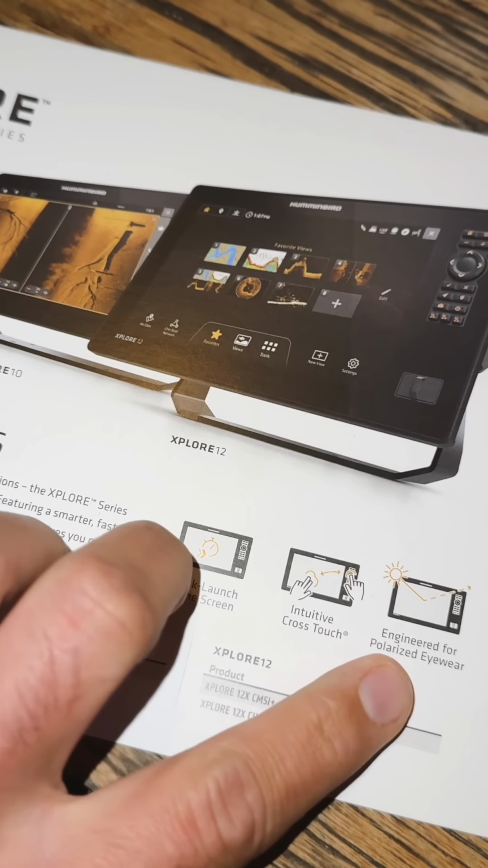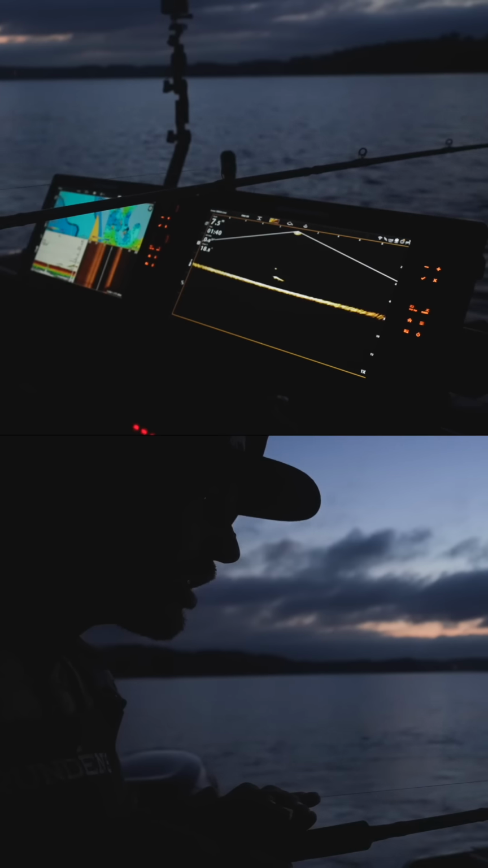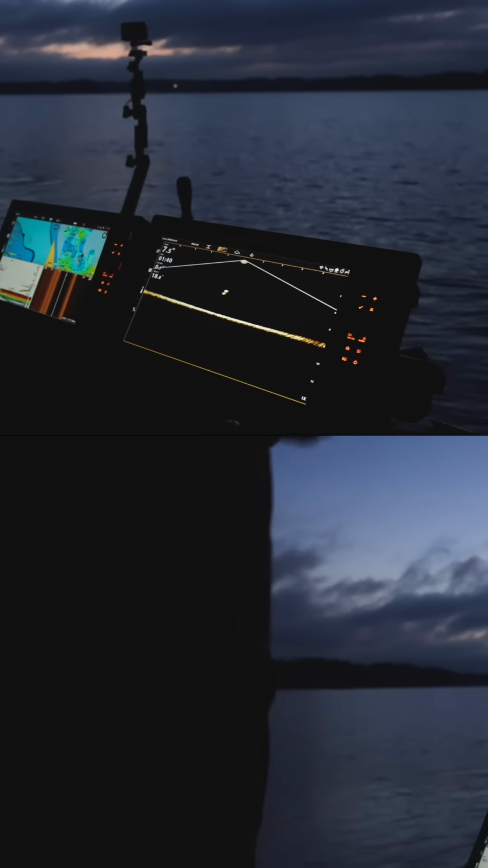Release date will be around the 9th of December in the USA, and in Europe we will have to wait until February, sadly. But hopefully I can get my hands on the new models so I can test them and give you more detail about the performance of the new Megalive and the Xplore units.